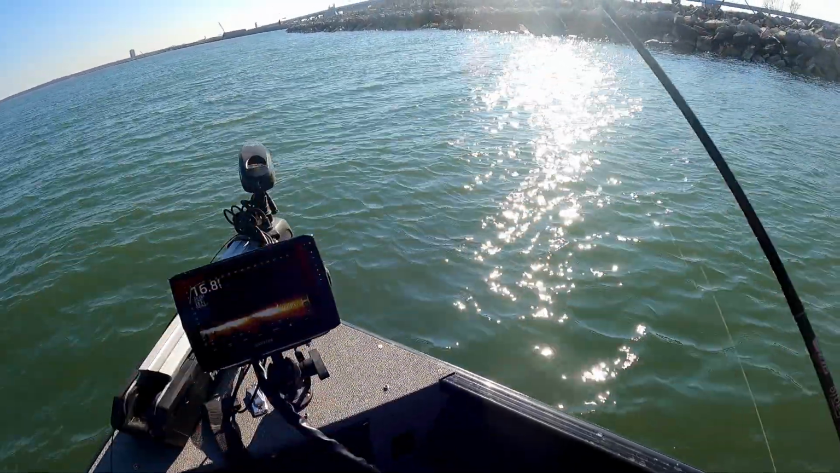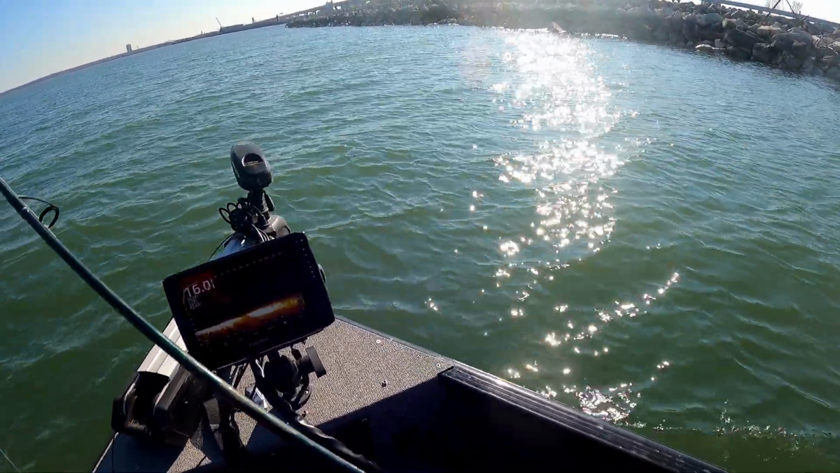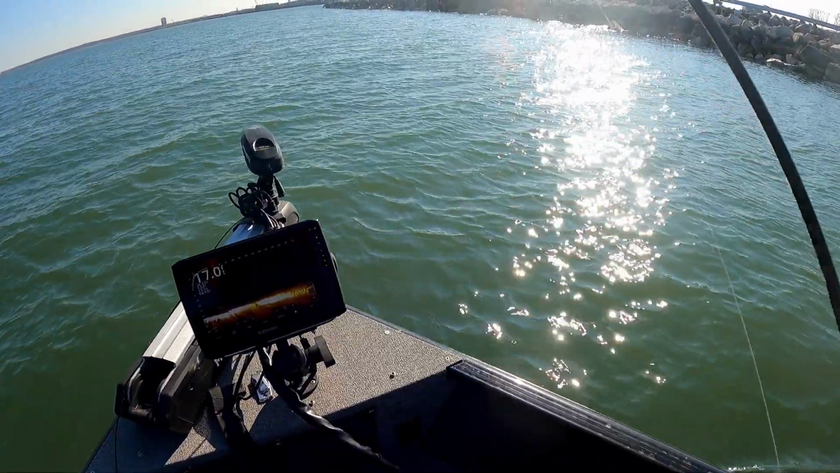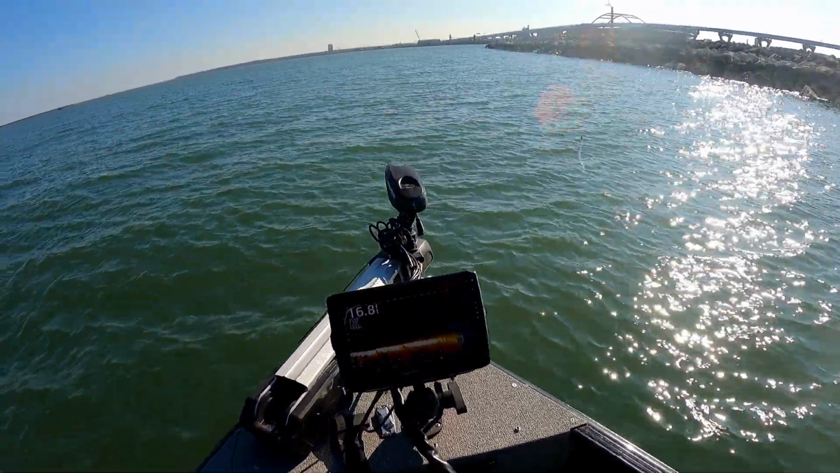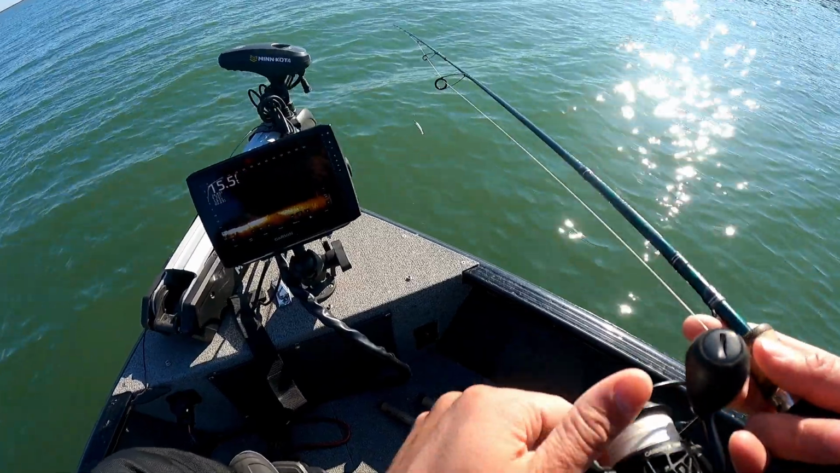These trout are moving constantly. They're always kind of moving around, so they're not going to be in one spot for long. There's always new waves of fish pushing in and out, so that's something else to keep in mind when you're out here in the harbor.